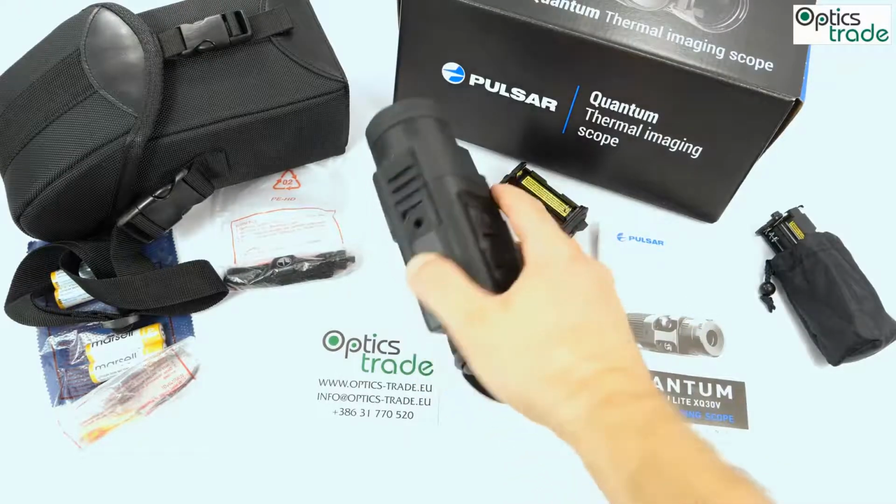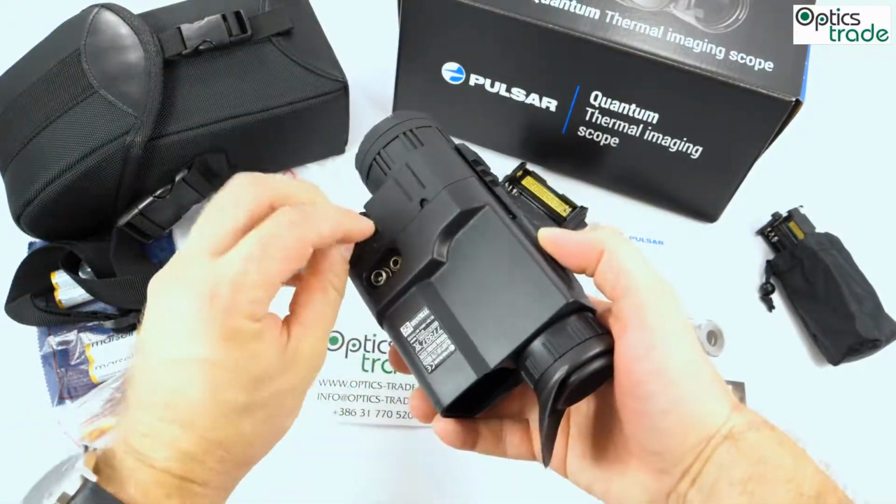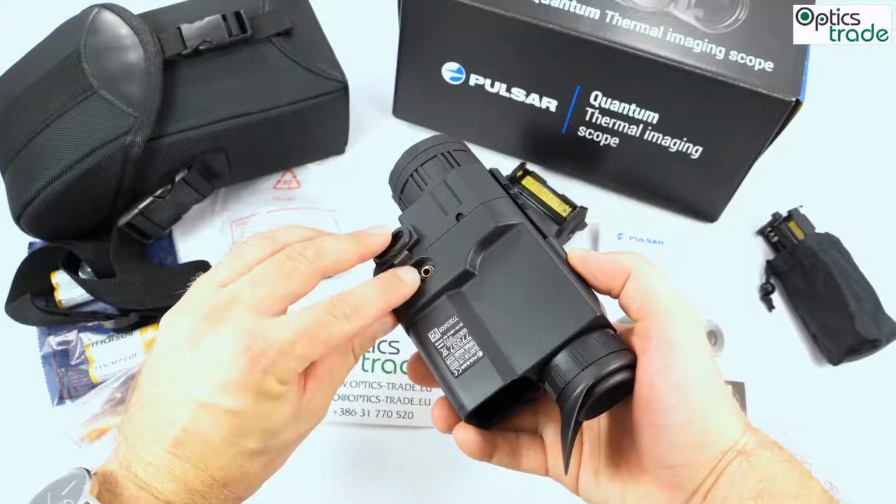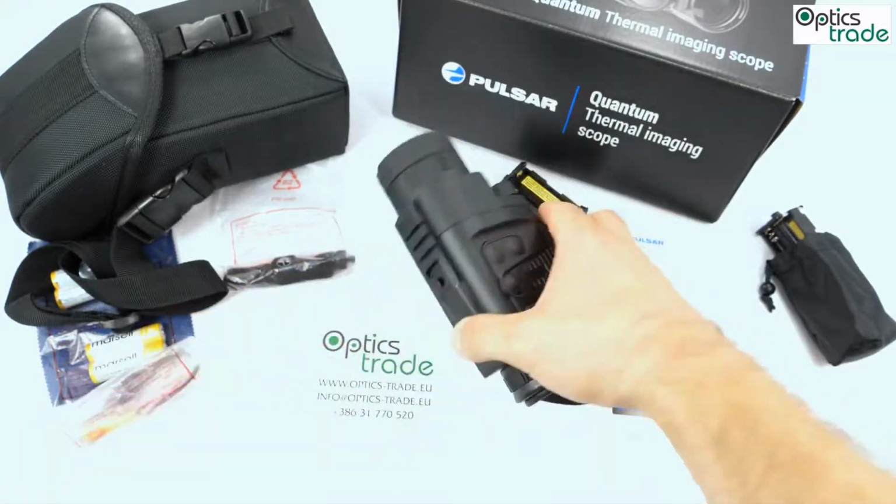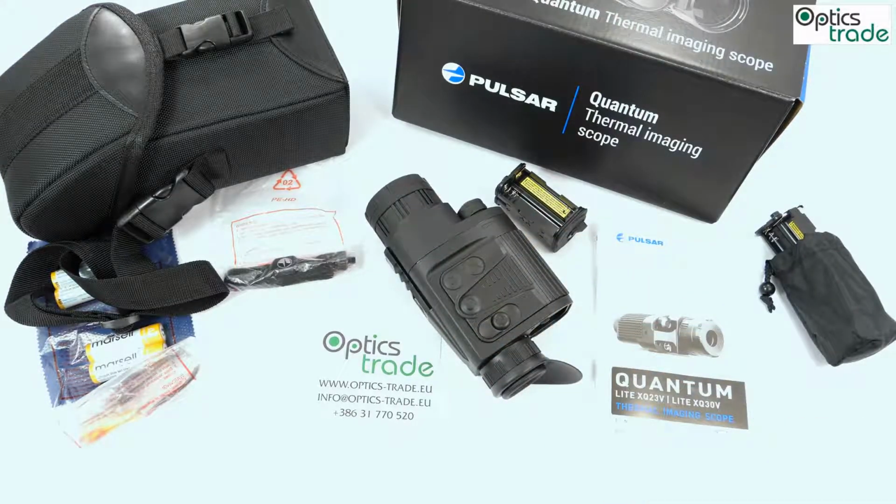But you can still capture video with an external recorder through this video output. So in this regard, you're still able to capture video, but normally with the Wi-Fi connectivity and the app, like with other Pulsar devices, it is much easier. So this is really a light model. But on the other hand, it's 2017, so we all like to share what we capture.